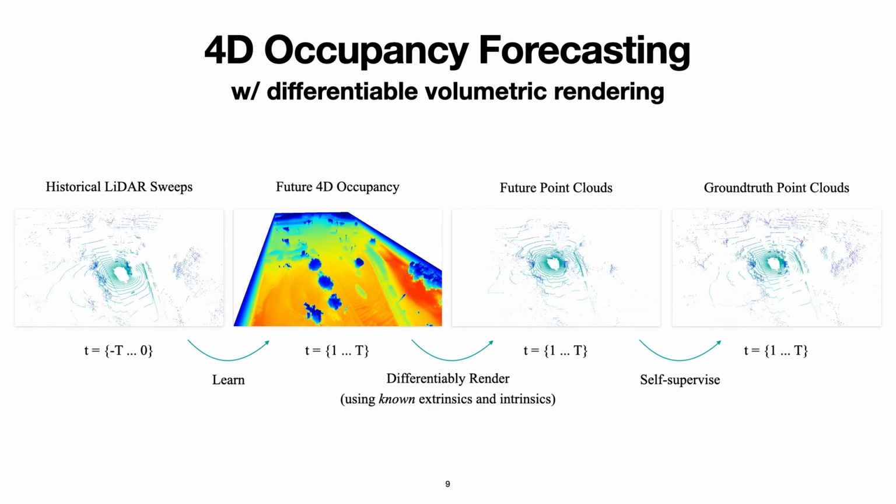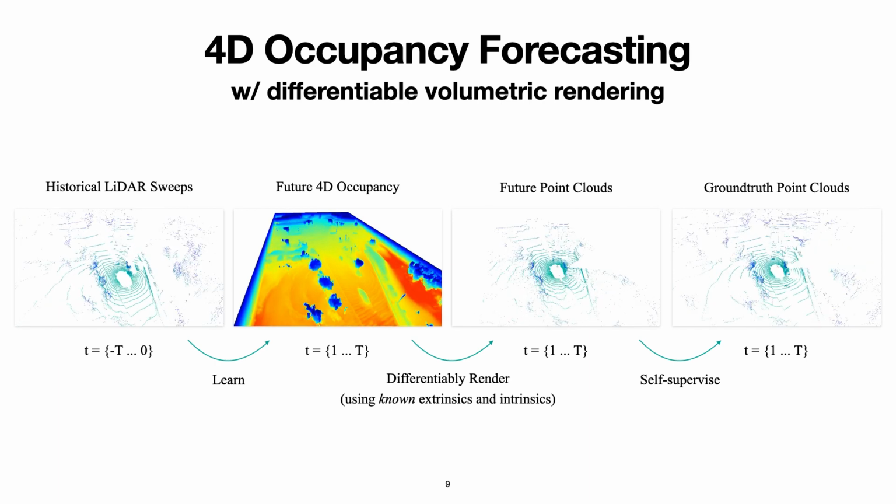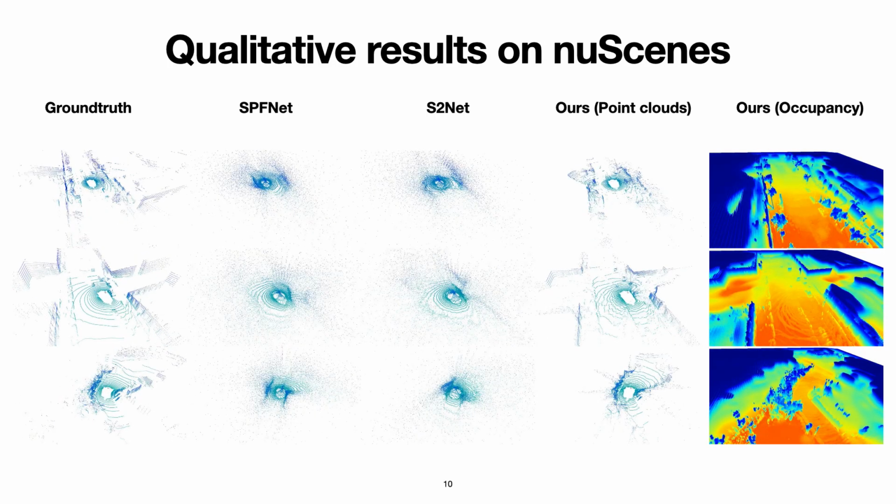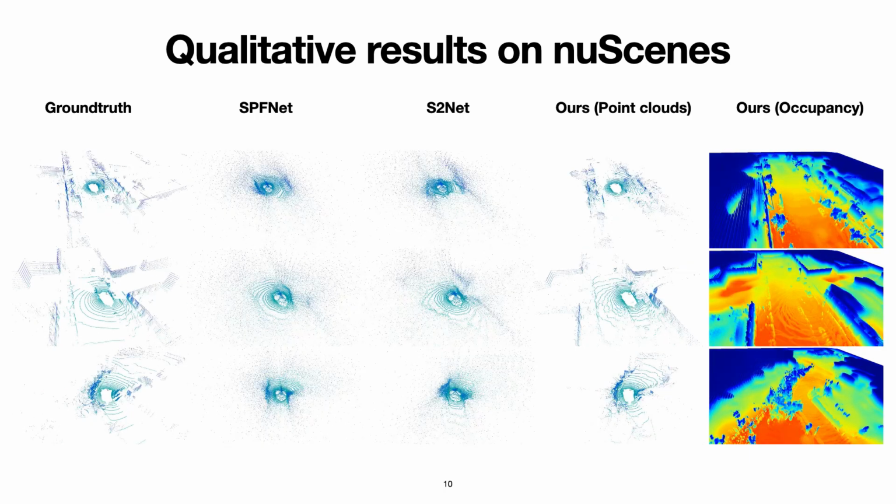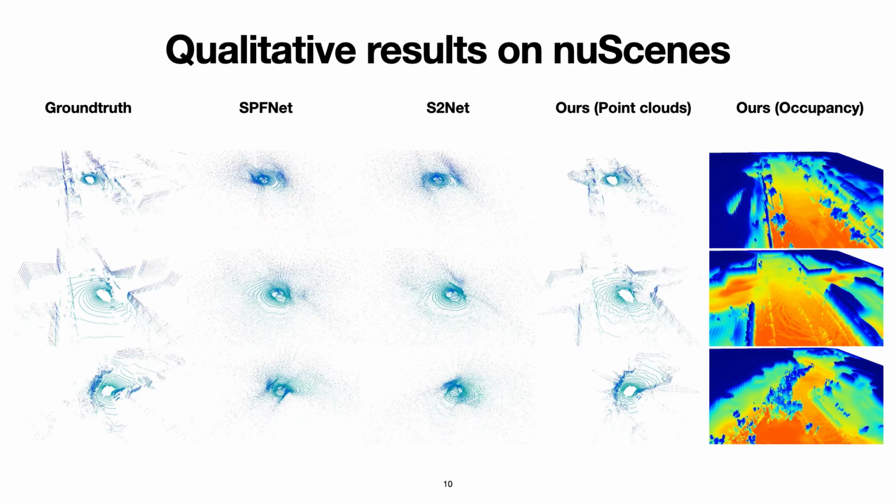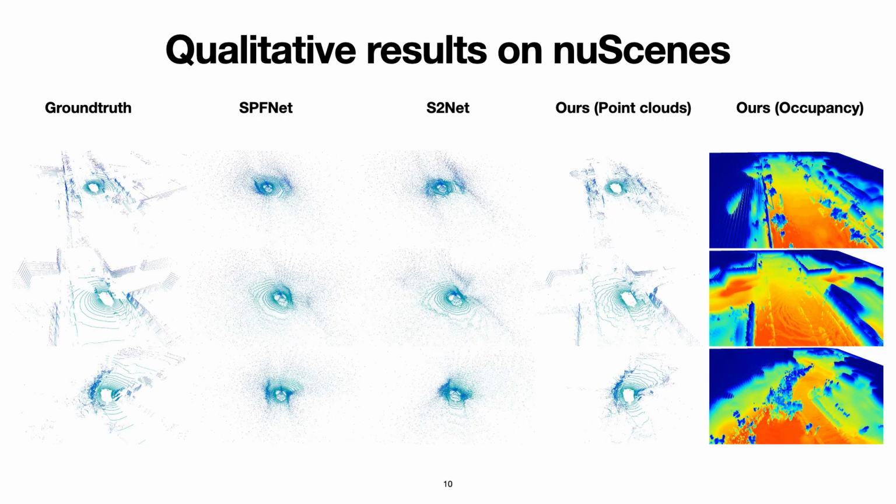Given this future spacetime occupancy, one can render future point clouds using differentiable volumetric rendering. On adopting this occupancy-first approach, we dramatically improve the performance on point cloud forecasting as compared to the state-of-the-art.